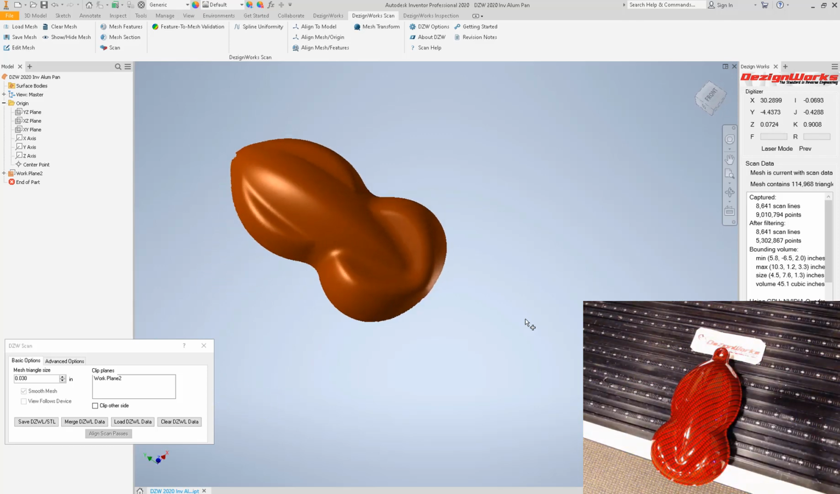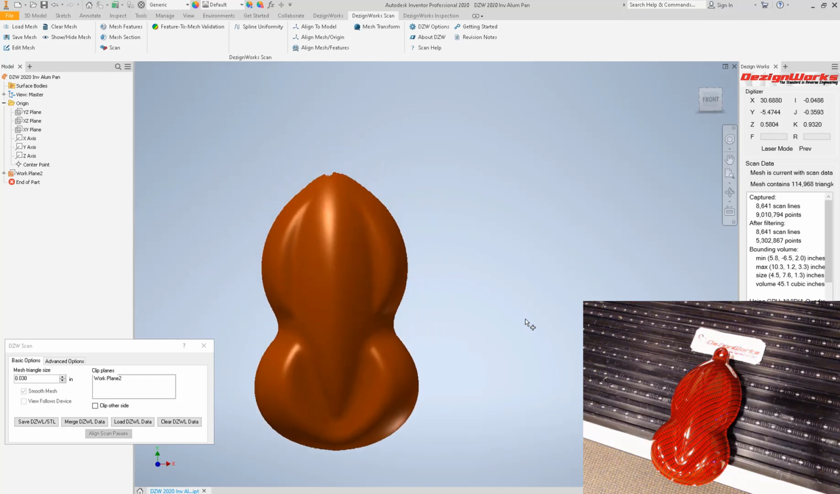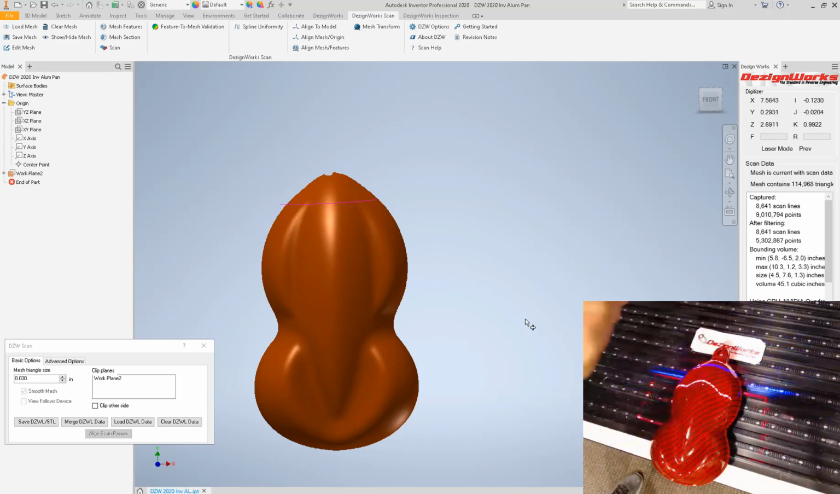So you can see that's fast. We scanned that part. That's just scary, and that's based on the texture and color. Let's just get this little tip and we'll quit.